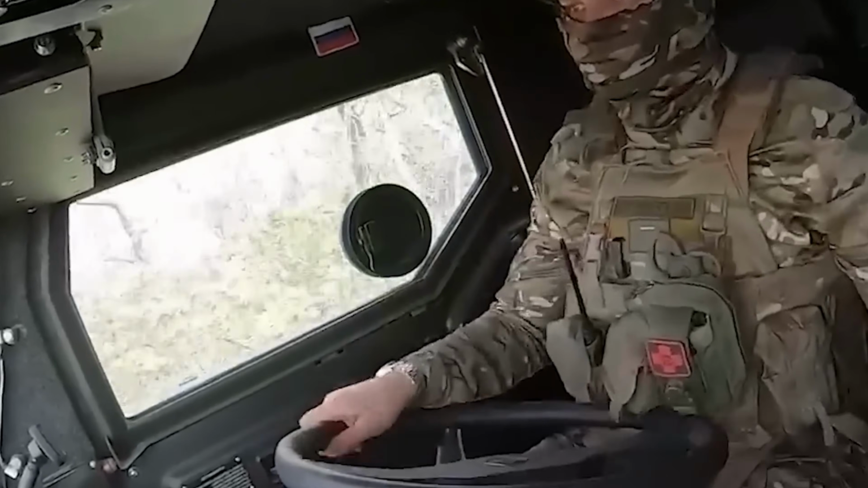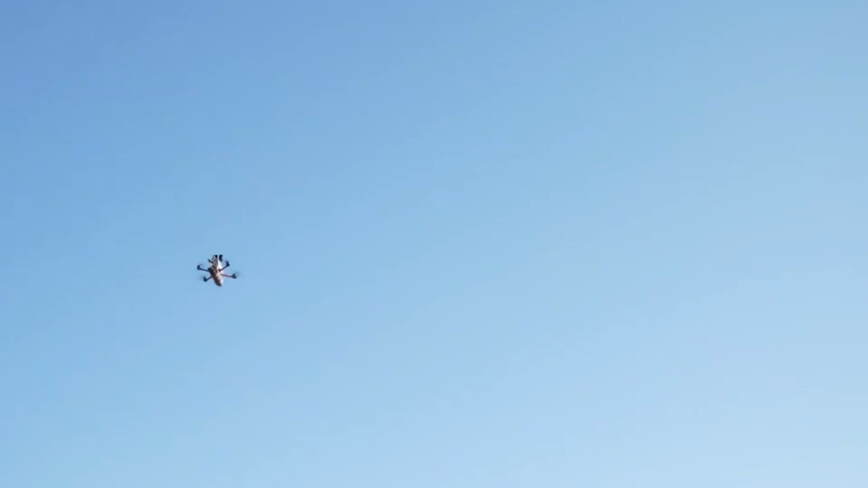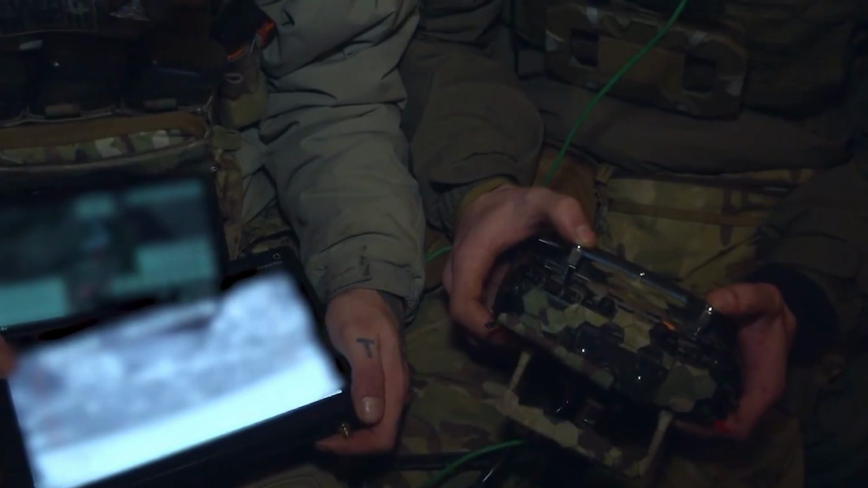But by that point, the route was no longer just a road. It was a marked zone. A Ukrainian FPV drone came in low from the rear right side, using the shape of the ground to stay difficult to notice until the final moment. Seconds later, it struck near the cabin.